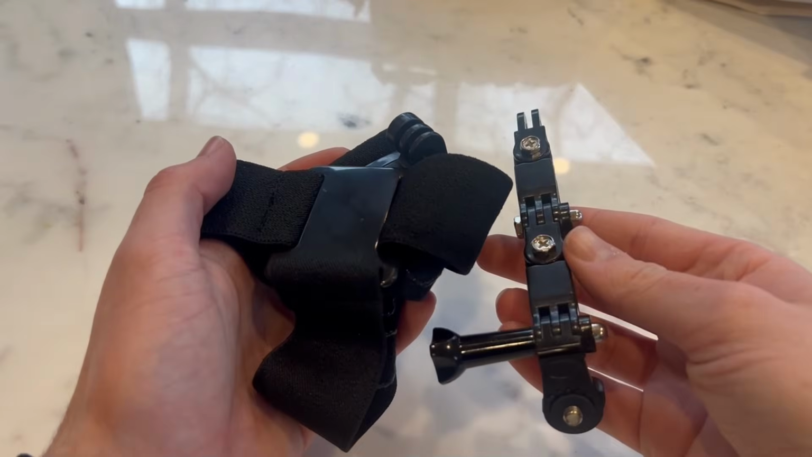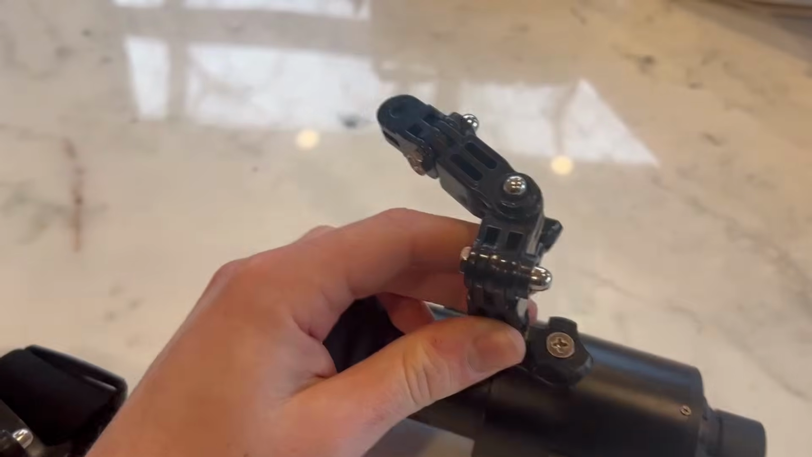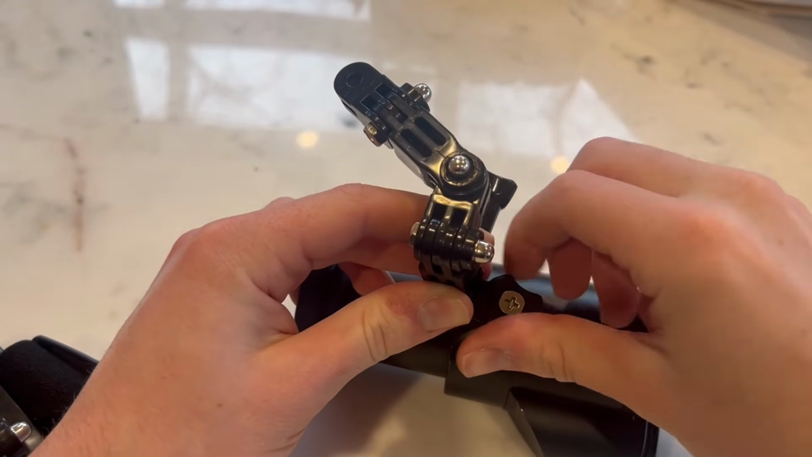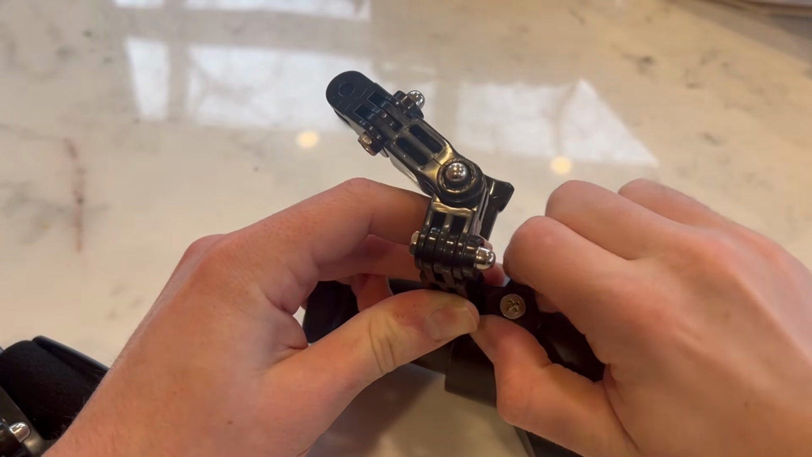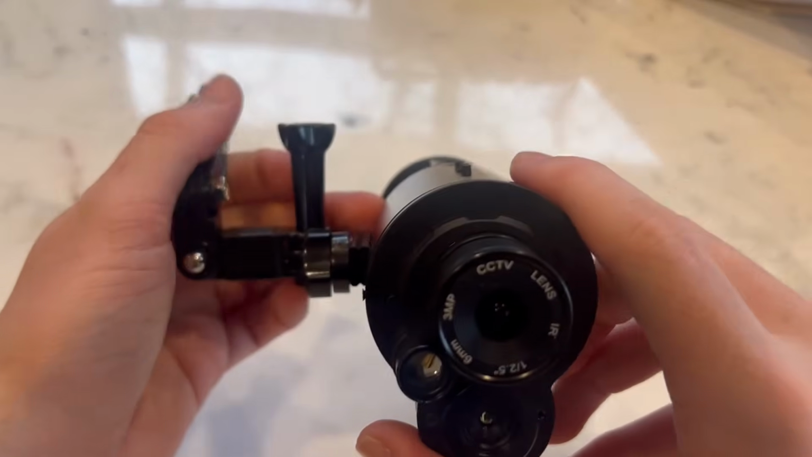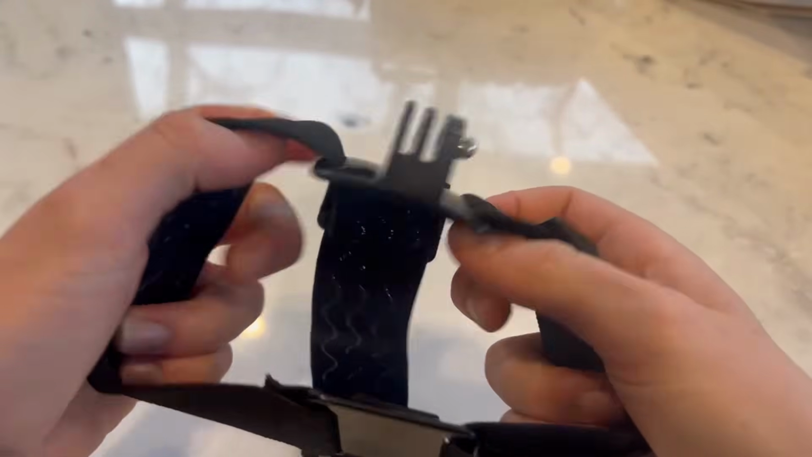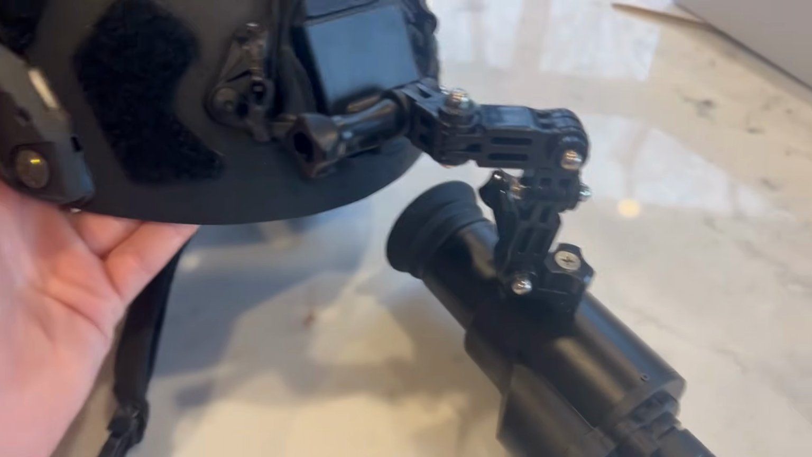Onto mounting. A GoPro-style mount arm and head strap are included with the device. The mount arm is incredibly rudimentary, but it gets the job done. Really not much to say about it, except because it uses a GoPro-compatible system, it is very user-configurable. The head strap is pretty much unusable due to the weight of the device. If you want to run this on your head, I think a helmet is really the only good way to do that.